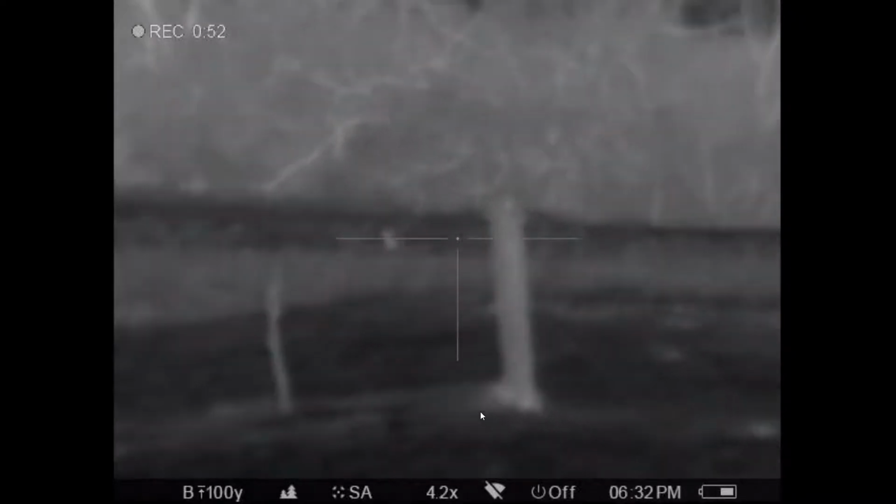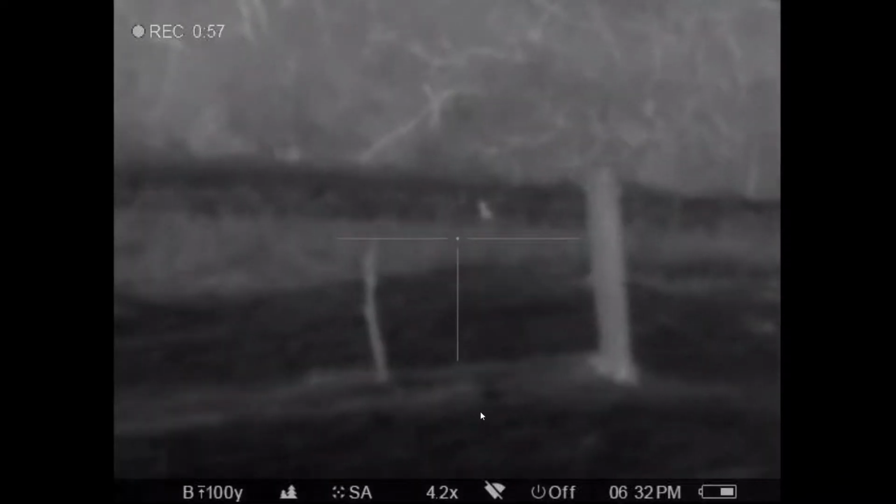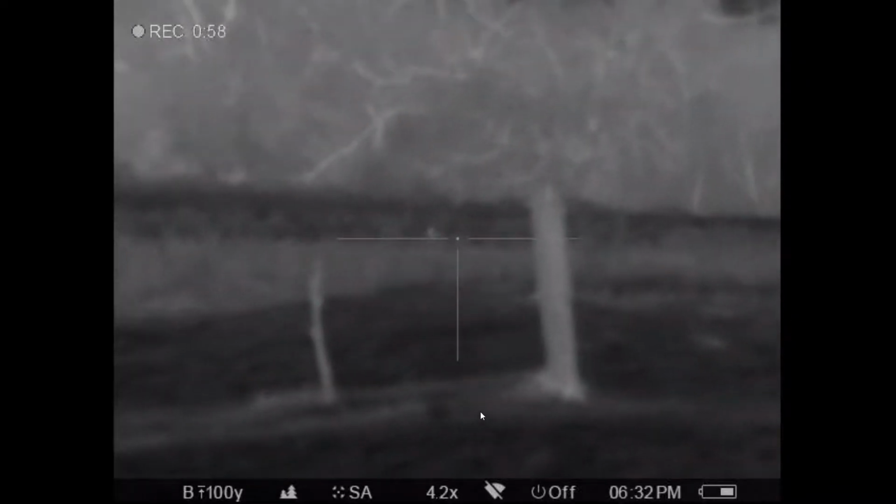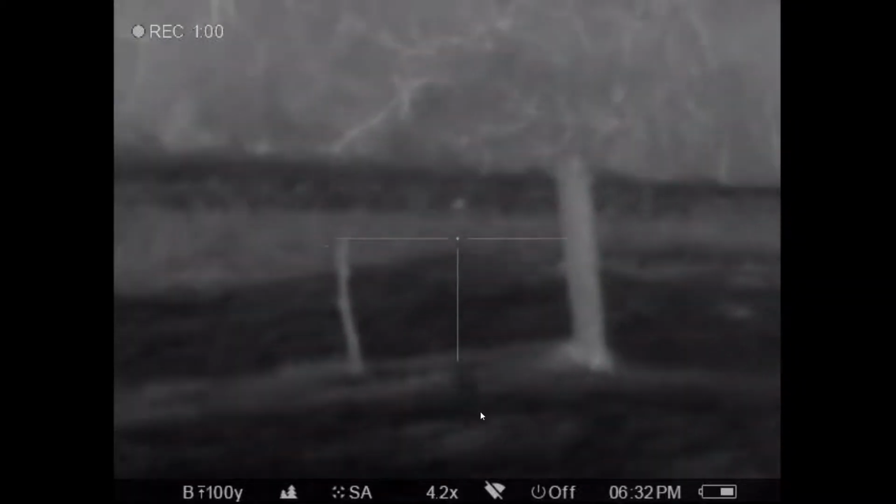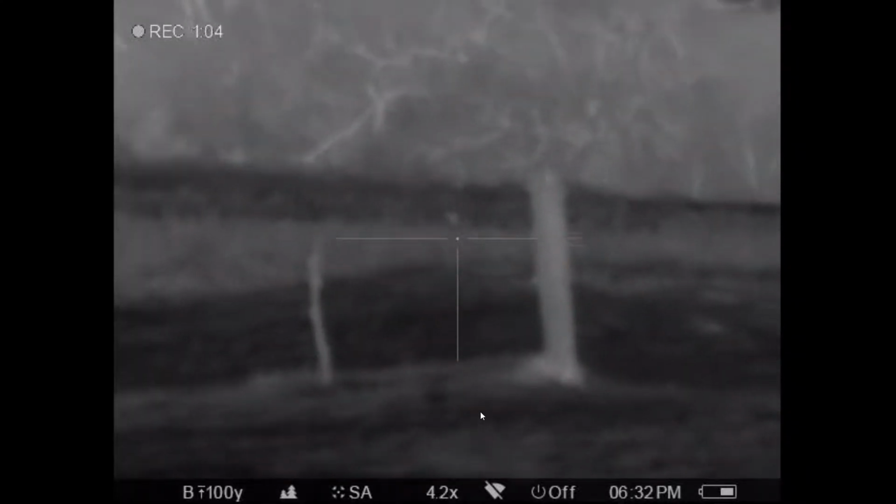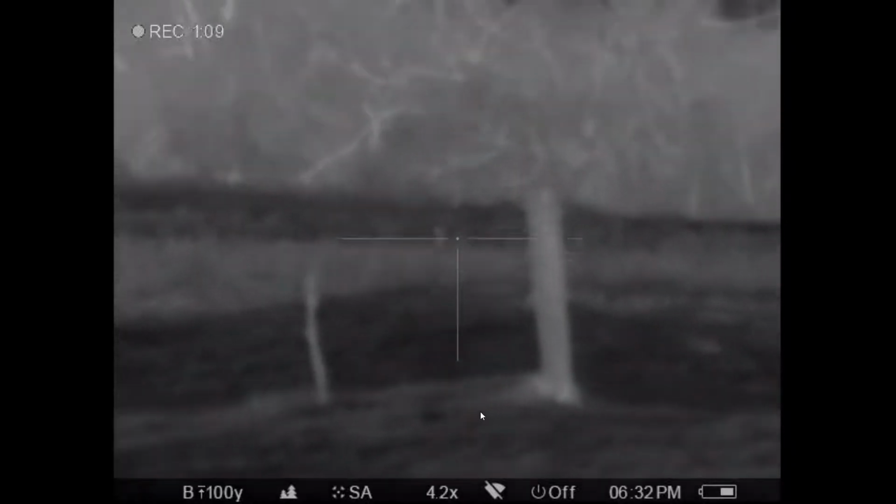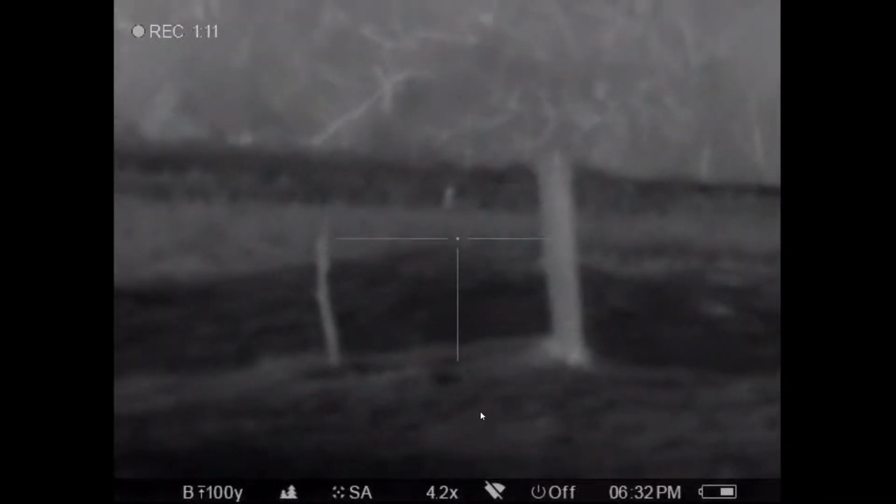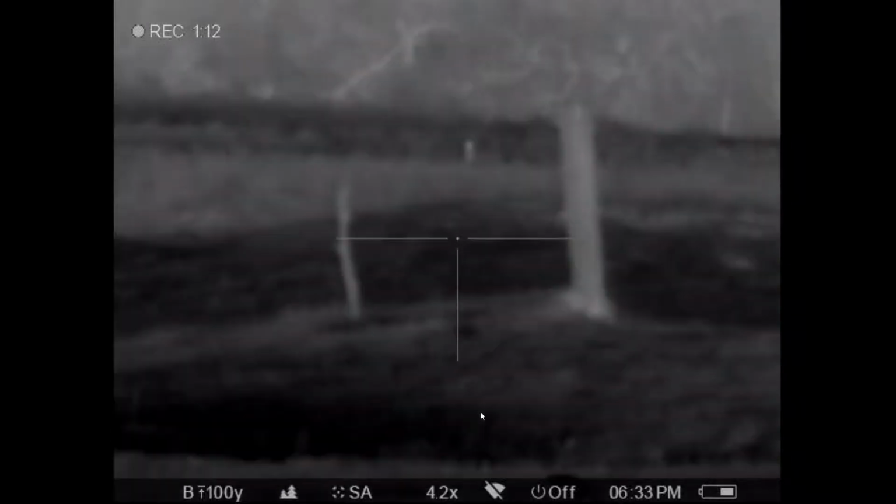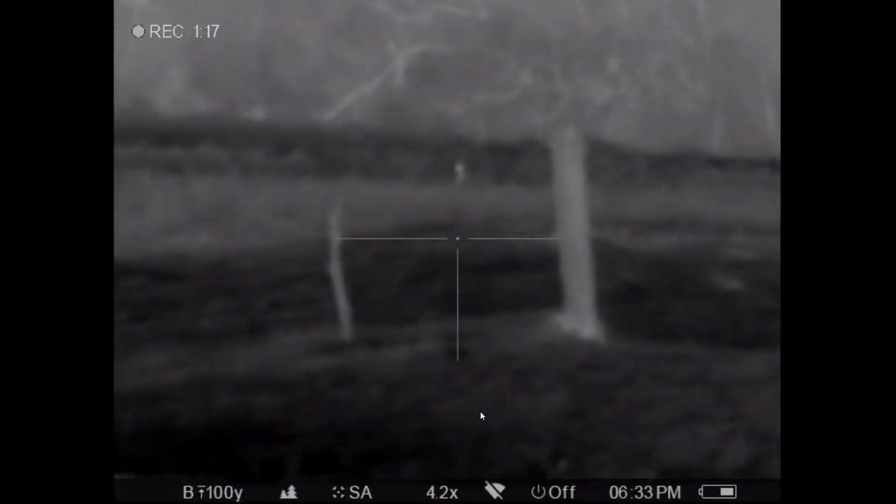And Trussell over there, he's got a nice rest set up, and he's sitting on the ground. He's completely solid, and he kind of went out anyhow to make long shots. So this was a perfect opportunity. So old coyote's looking. He don't like what he sees.